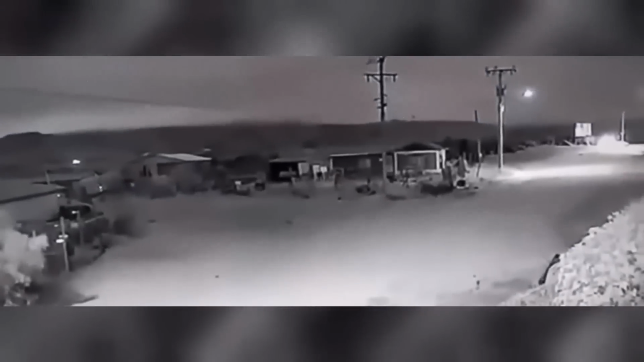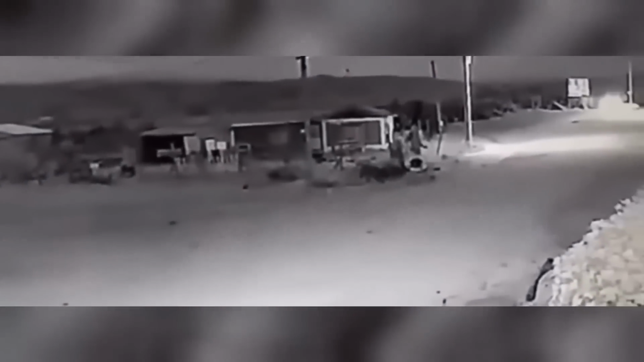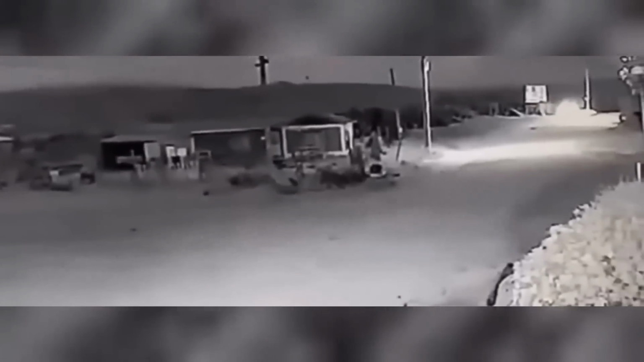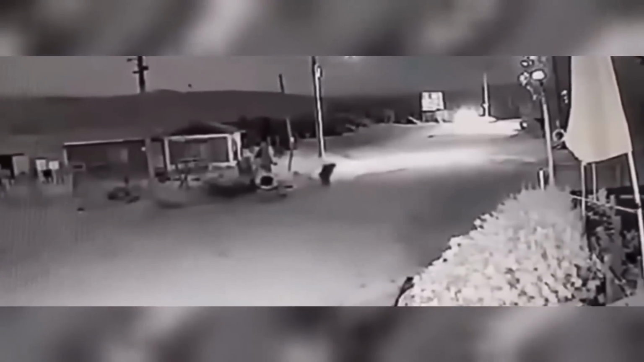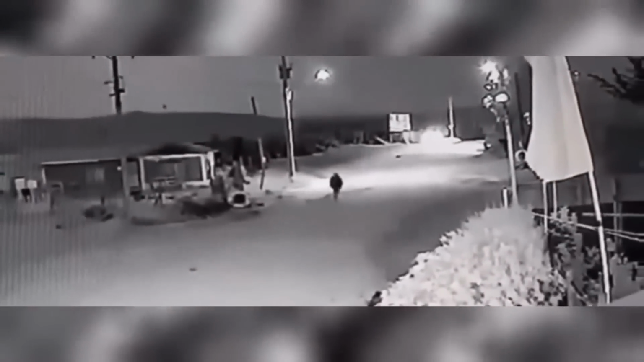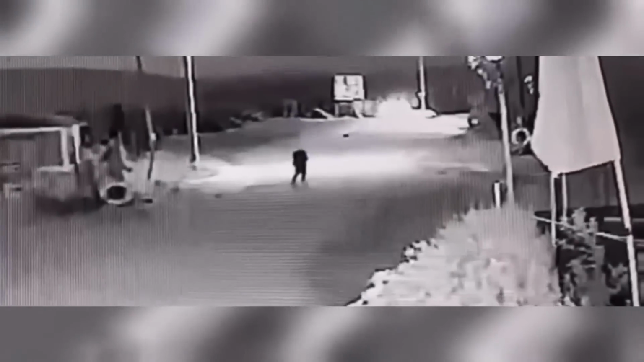Taken in Chile in 2022, this video captured by a security camera of a restaurant located on the side of the road showed an unbelievable phenomenon. The video shows what appears to be a stray dog walking near the restaurant at night, when all of a sudden the animal begins to slowly transform into a person. It's gradual, but in a matter of seconds, what was once a dog becomes a human being.